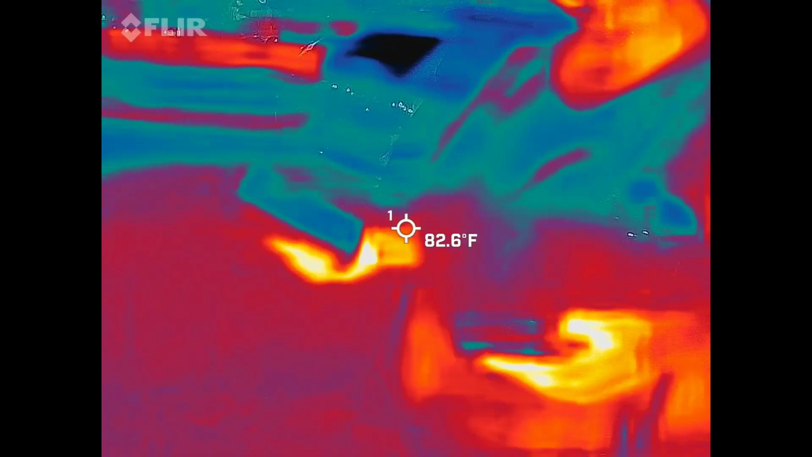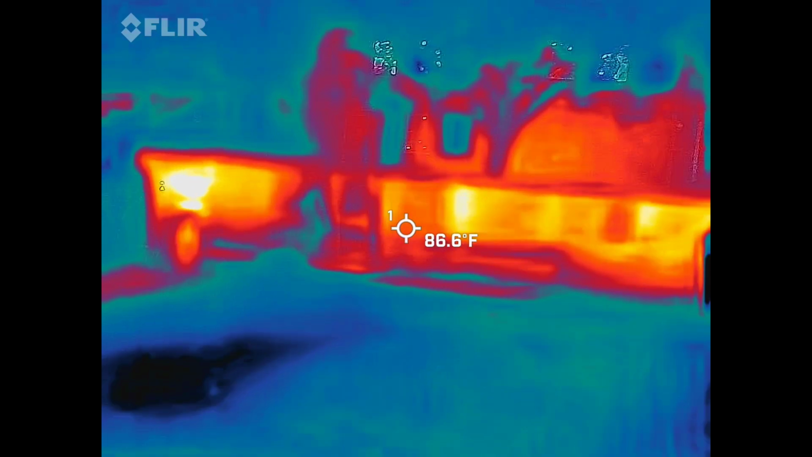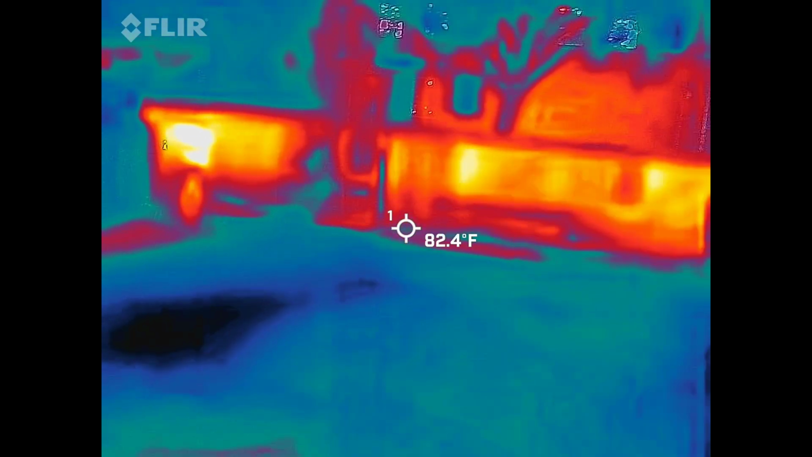Foliage is always going to be colder. You have to point that way a little bit. I'll point that out. See this right here? Yep. That's the fern right over there. So foliage is always going to hang on to the cooler air.